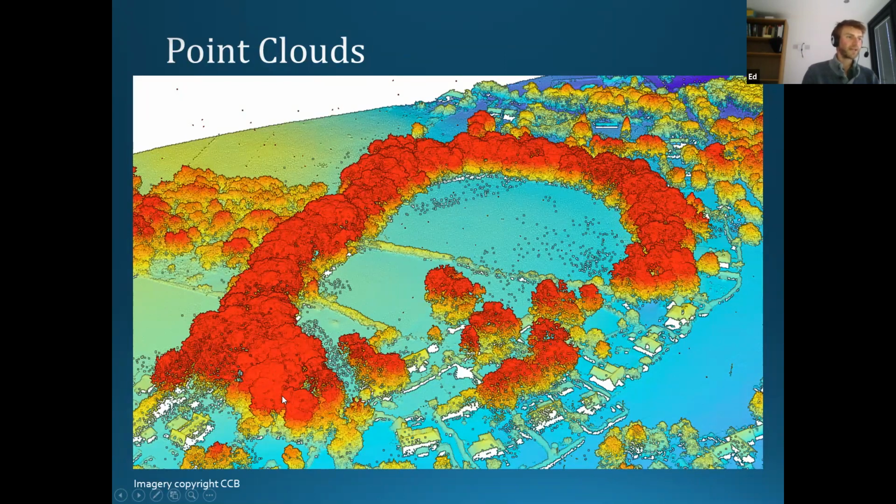And you can see we've got a whole load that have reflected off the top of trees. You can see lots of trees out here. You can see we've got a whole load that have reflected off the top of buildings, so you can see we've got roofs here. And then you can see we've got a whole load that have reflected off the ground surface as well.